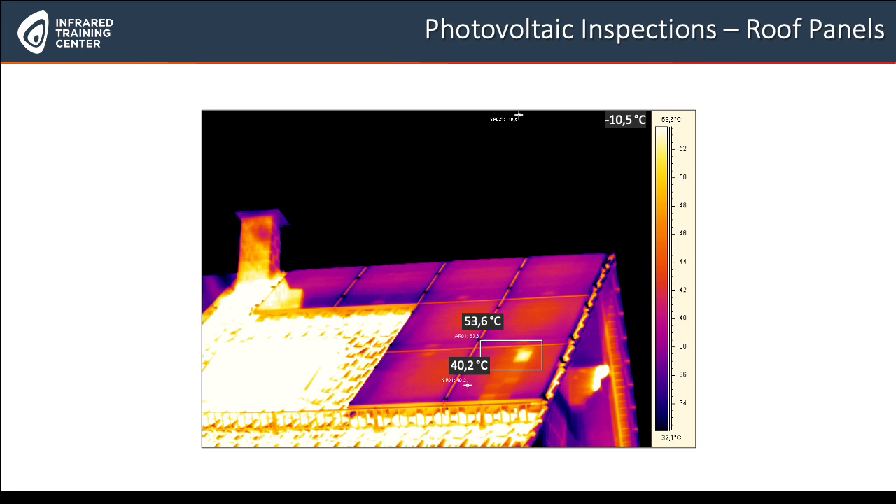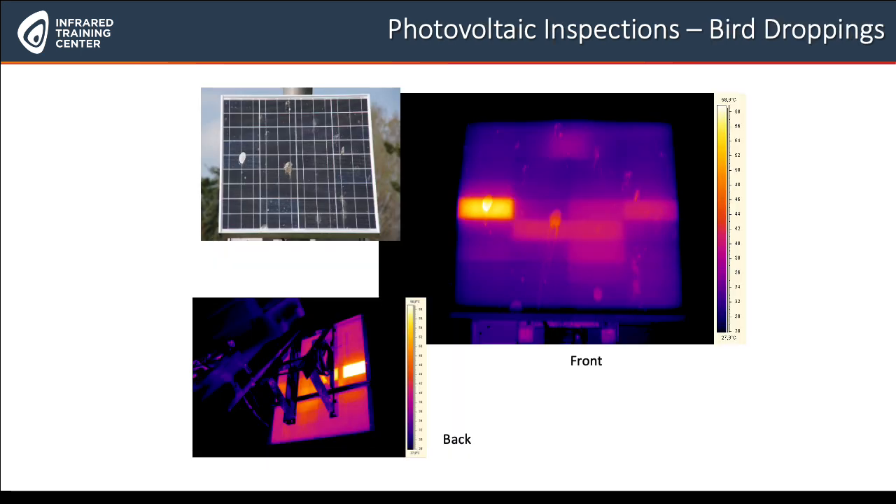This is a single module, which is sometimes used for traffic signs, for powering them. Of course, what you can see is just bird droppings, and bird droppings simply cause shading, and shading leads to an increase of temperature of the module, particularly of the covered cells, of course. Typical example for bird droppings.